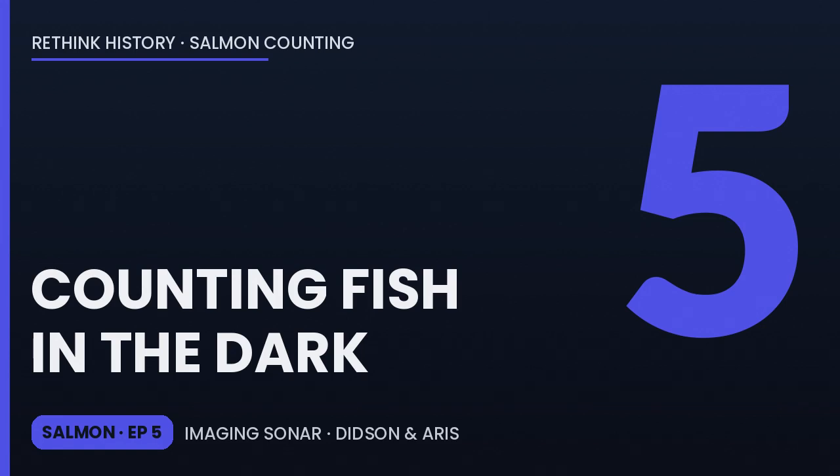Oh, wow. Because the beams are so tightly packed together and because the DIDSON machine pulses and refreshes these sound waves multiple times every single second, it essentially stitches together high-resolution imagery. Video. It creates something incredibly close to actual black and white video footage. Video from sound. Exactly. When you look at a DIDSON screen, you aren't looking at a generic blip, and you aren't looking at a mathematical line trace. You can actually see the dark, unmistakable silhouette of a salmon wriggling upstream.